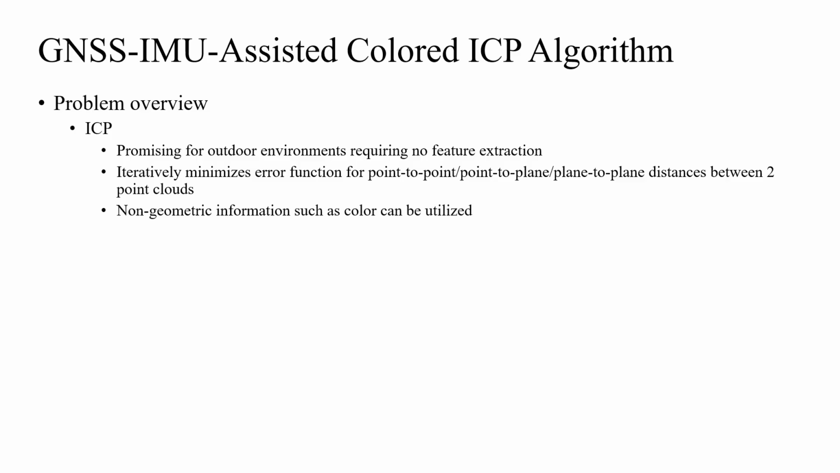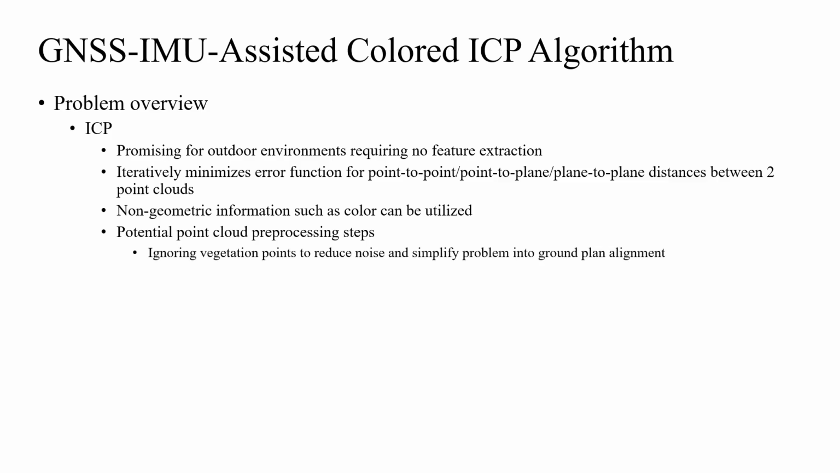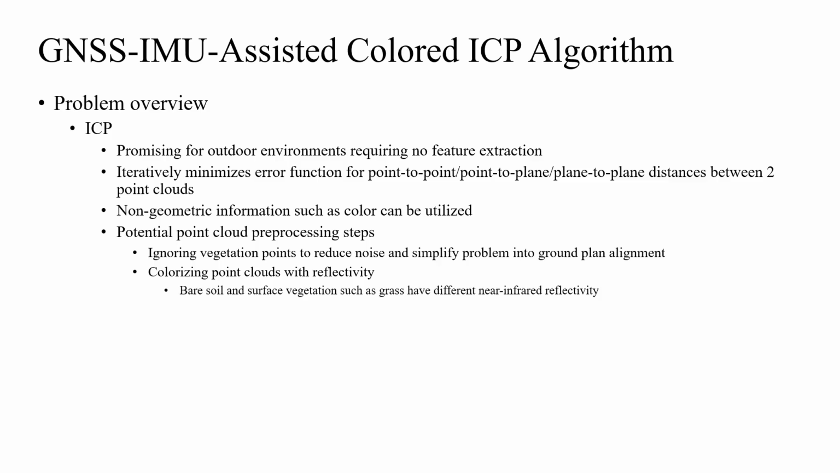In the case of an agricultural field, a few point cloud preprocessing steps can be employed to potentially improve LiDAR frame registration. Ignoring randomly distributed vegetation points can help reduce noises and simplify the registration problem into the alignment of two ground planes, while colorizing point clouds with LiDAR reflectivity values might be beneficial in guiding LiDAR frame alignment, since bare soil and surface vegetation such as grass have different near-infrared reflectivity and can form unique ground reflection patterns.